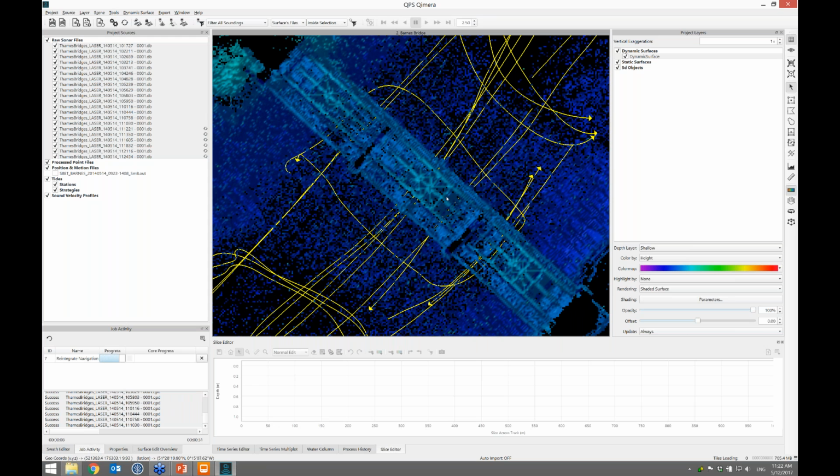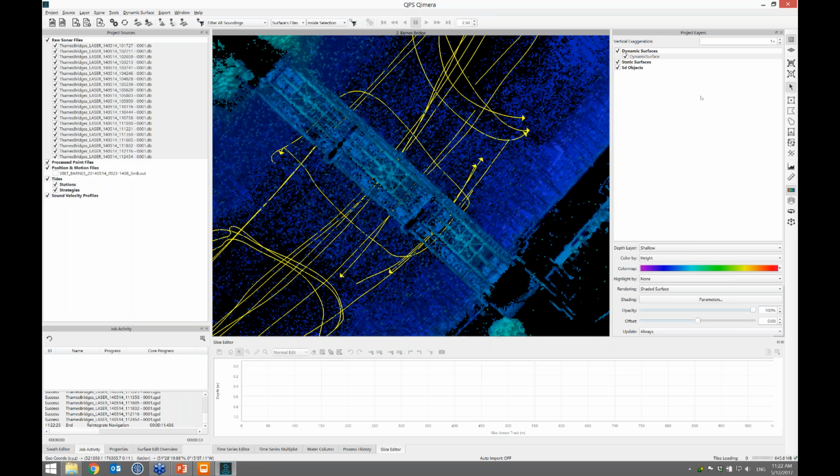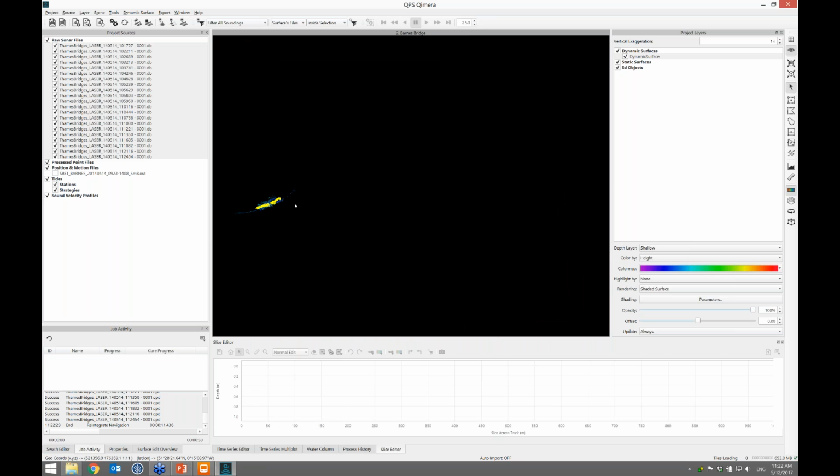So that just takes a second. It's quickly re-navigating the QPD, and then it updates the dynamic surface. And there we go. So that looks a little better. I didn't get a before and after picture. Oopsie, where am I going? Here we go.